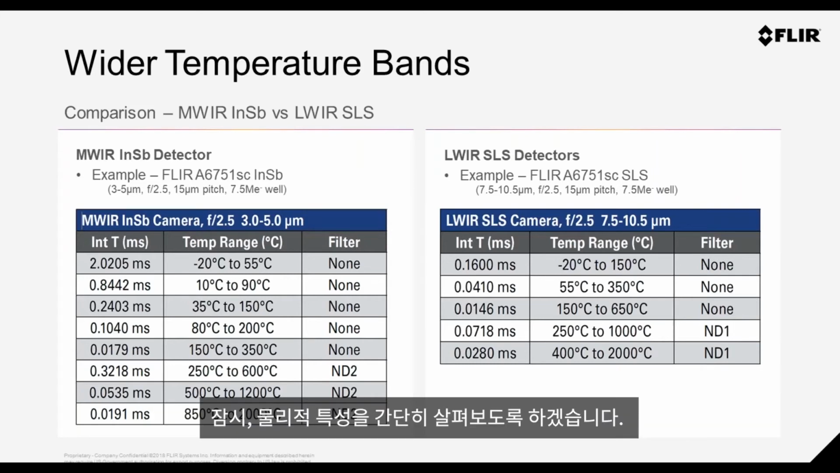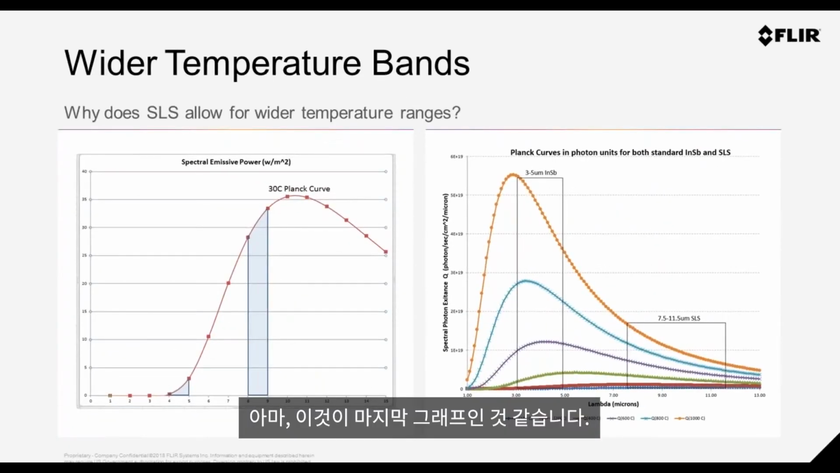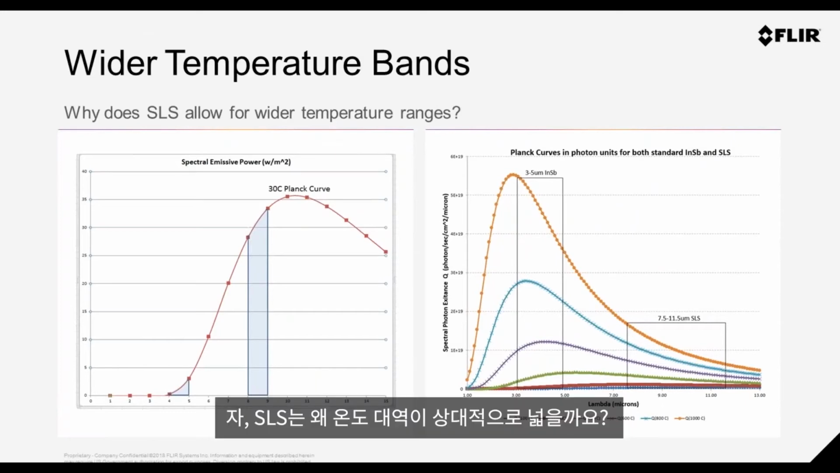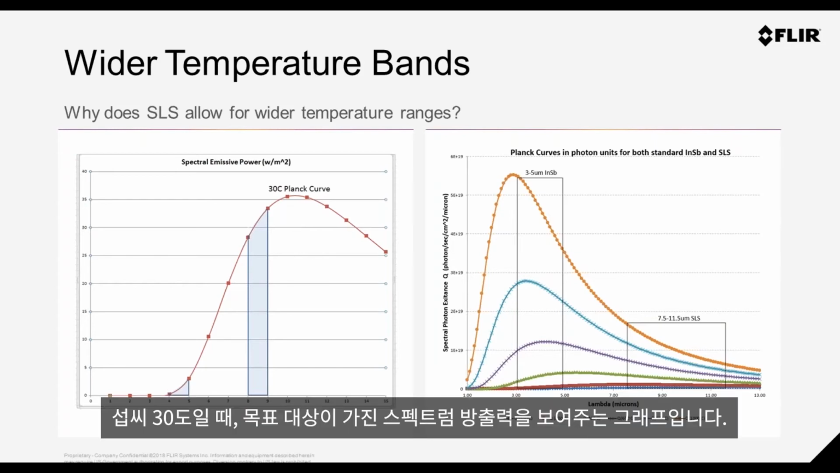And let's look at that briefly. I think this is the last graph. But why do SLS give this wider temperature band? Let's look to the graph on the left, and this shows effectively the spectral emissive power of a target at 30 degrees.